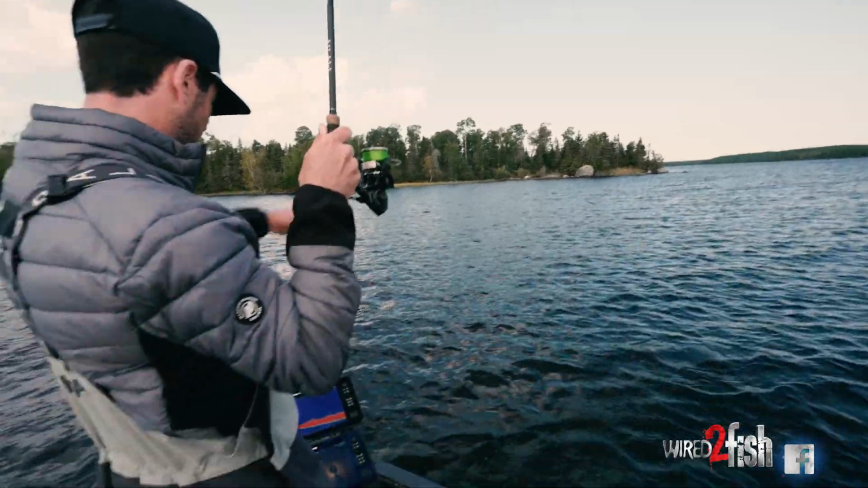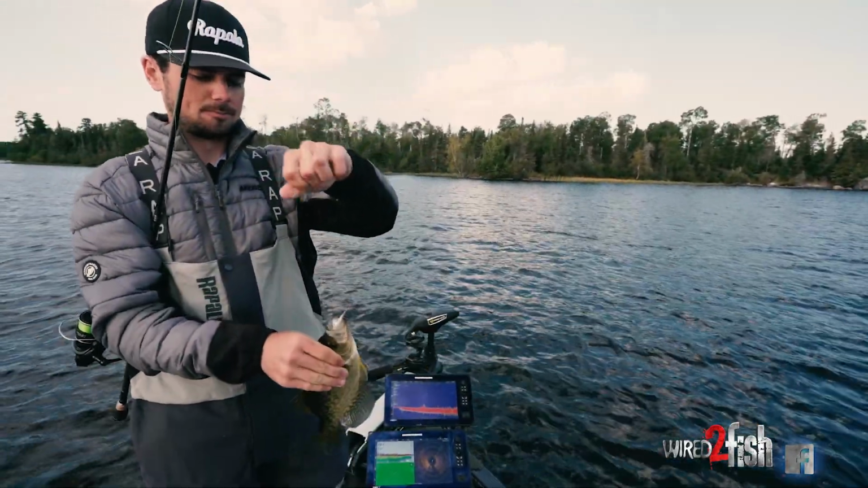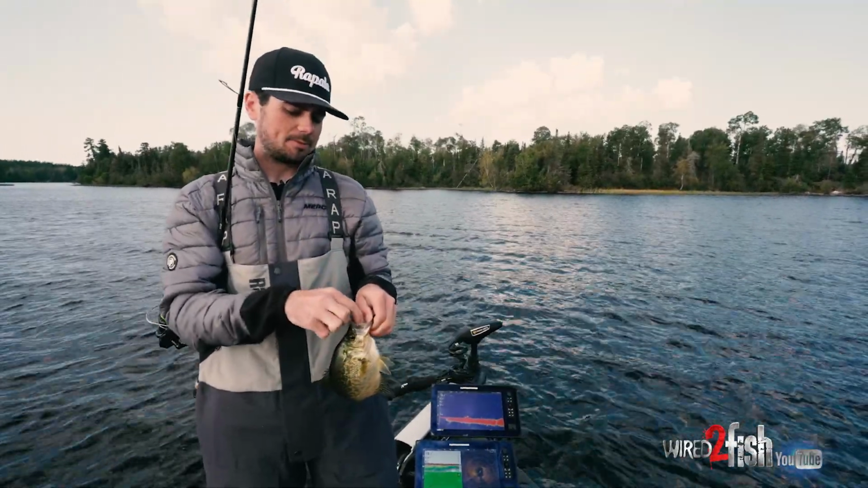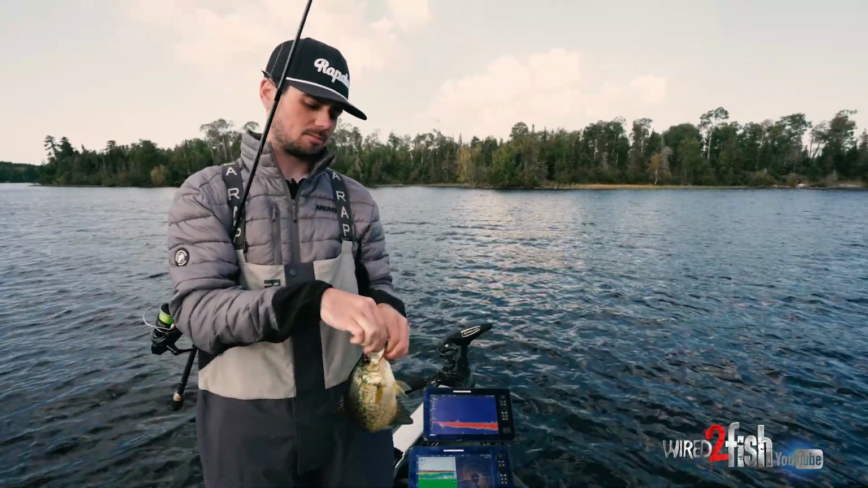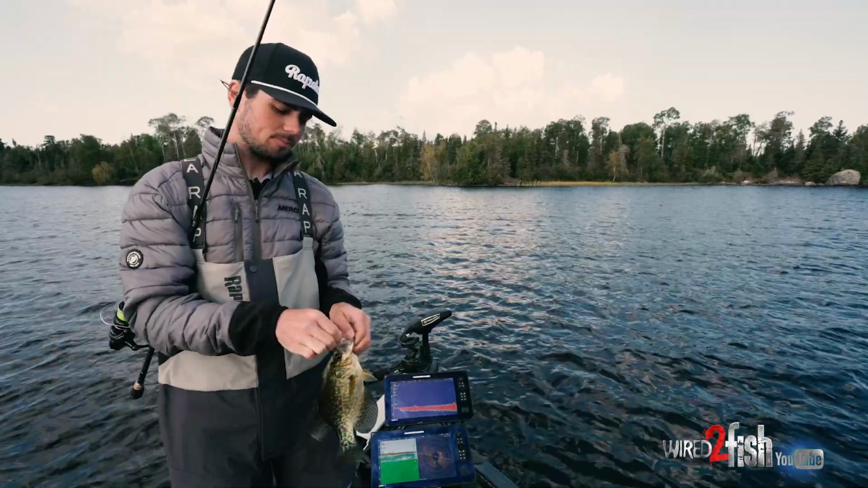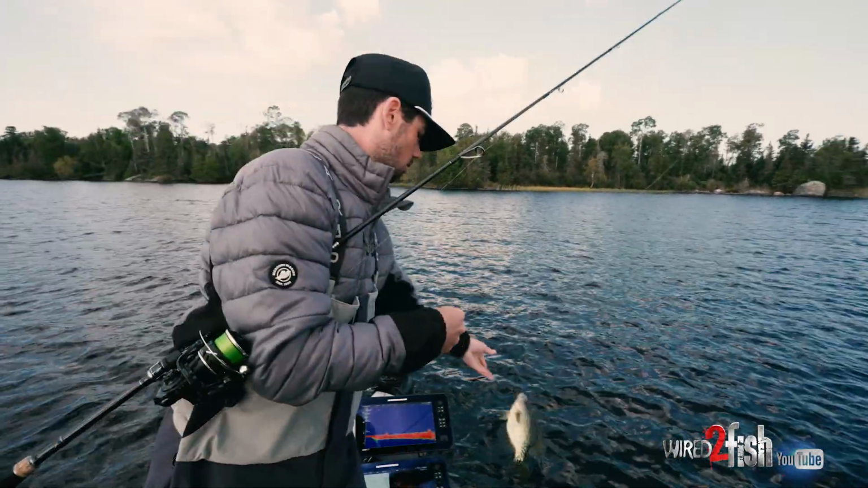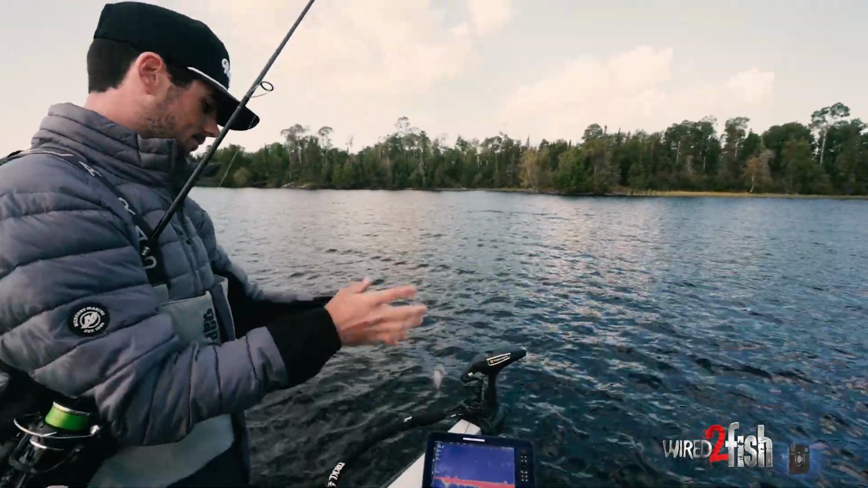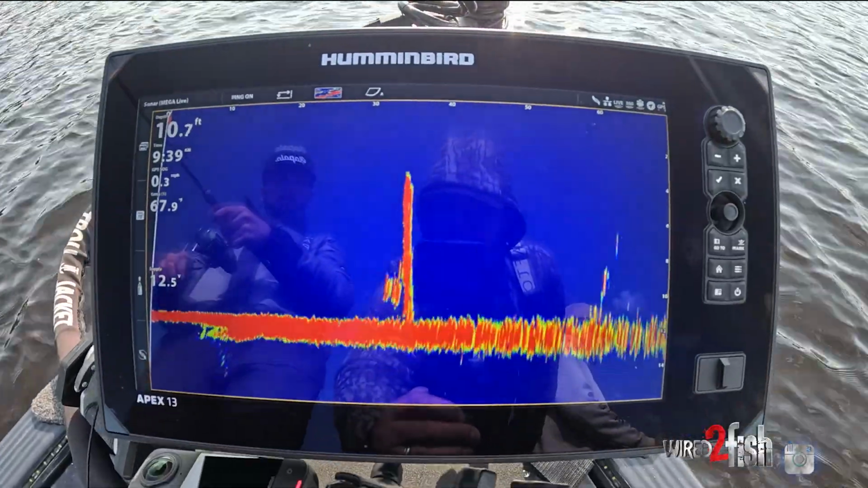Just a nice crop. There we go. Bunch of floaters out here. I don't know if it's just because it's early in the morning, low light, that they're scattered, but they don't really seem to be set up on structure as much, and that's where Mega Live definitely comes into play. Other than just randomly fan casting around, it's really hard to find these crappies when they're not set up on a piece of structure. So the live technology is kind of key for this.